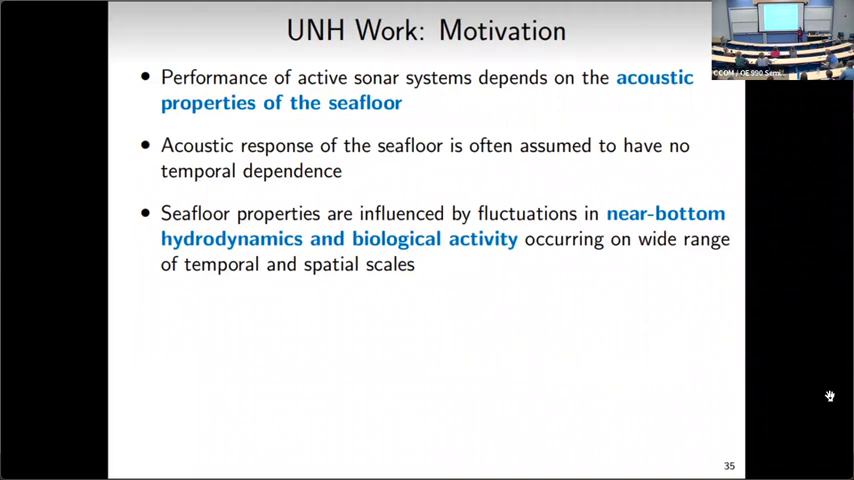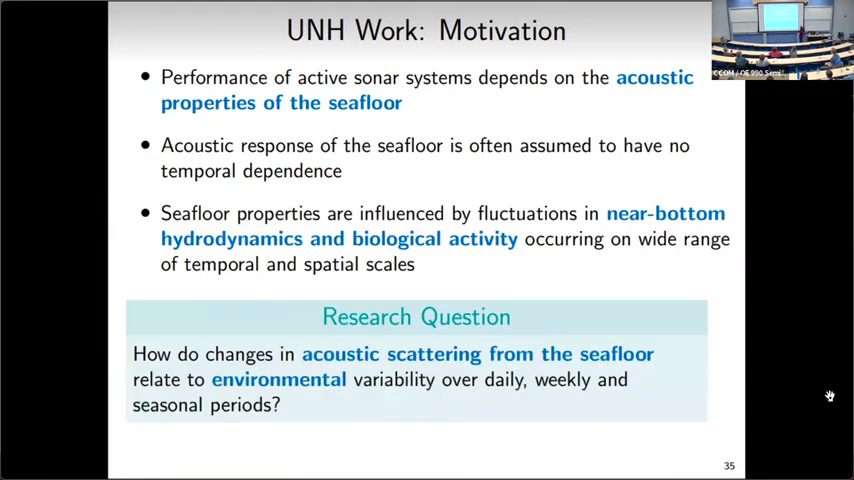The seafloor properties are constantly changing, being influenced by fluctuations in near bed hydrodynamics or biological activity, and that can occur over a wide range of temporal and spatial scales. And so the overall research question for this project is, how do these changes in acoustic scattering from the seafloor relate to the environmental variability over daily, weekly, and seasonal periods?